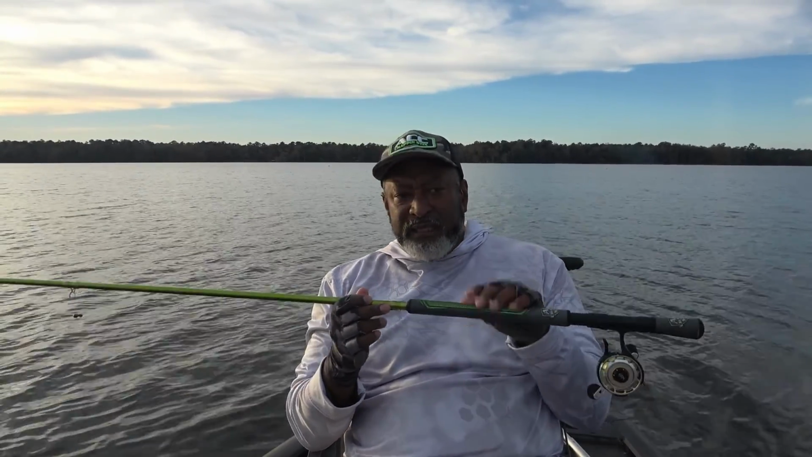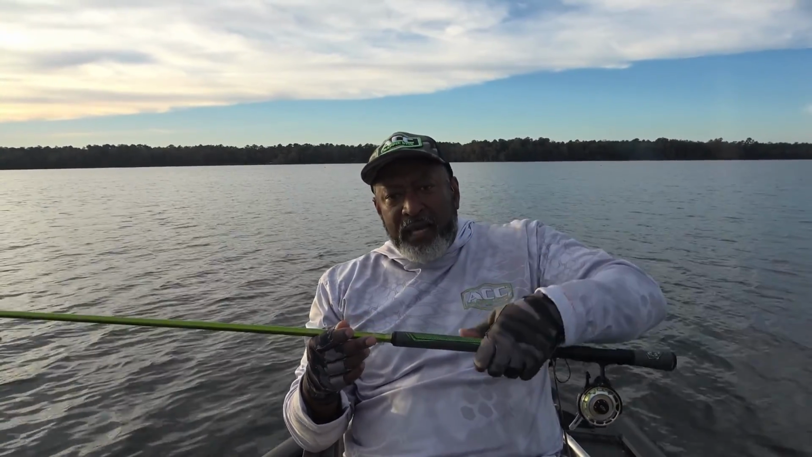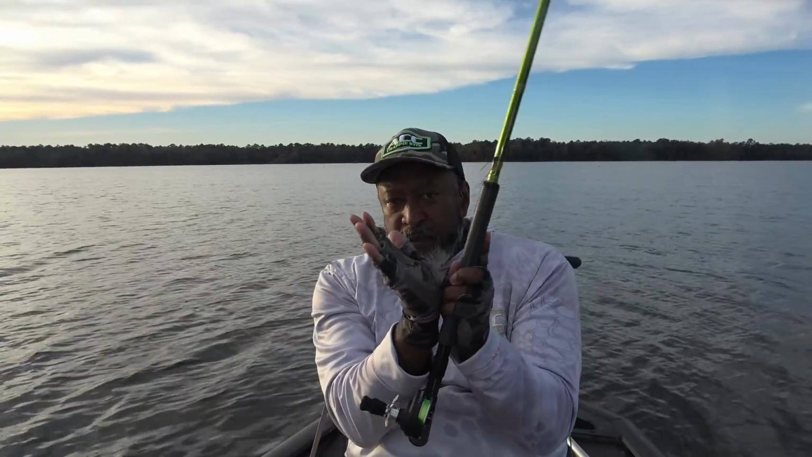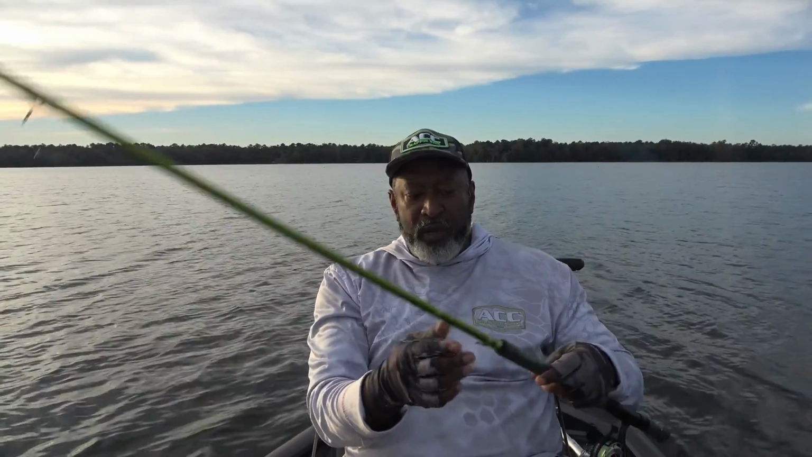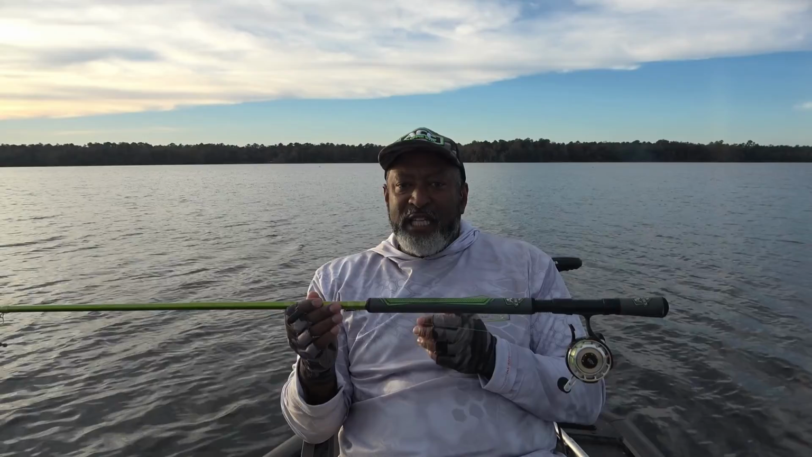Also, if I toss this out and I happen to miss my spot by just a little bit, with the length of the rod, I can just take it and pull it over and get it back in that path. It looks like a V, that cone angle from your transducer right there, and I can pull that jig back over into the cone.